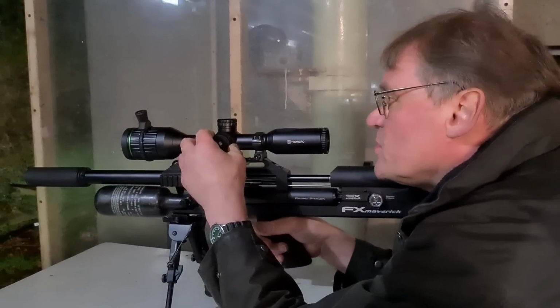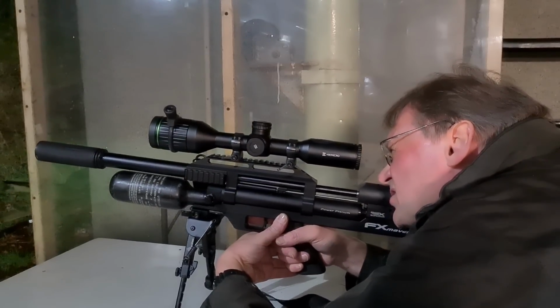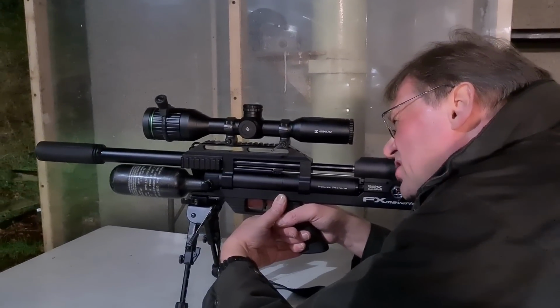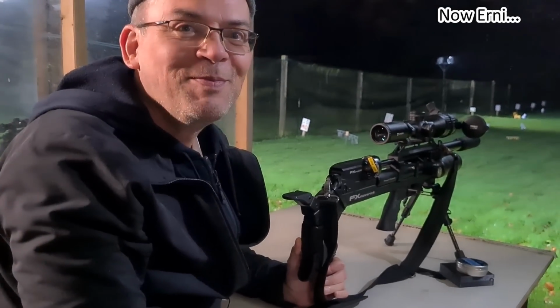Yeah, too easy. He's doing an impressive job of lighting up the darkness. Excellent. See the roots and foliage out there quite clearly. Excellent. So, Ernie, what do you think of this scope then? Yeah, I want one. You like it, yeah?